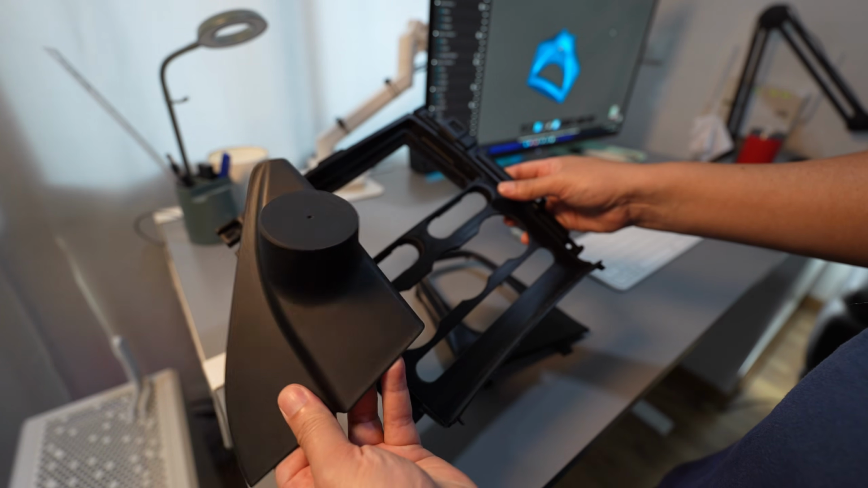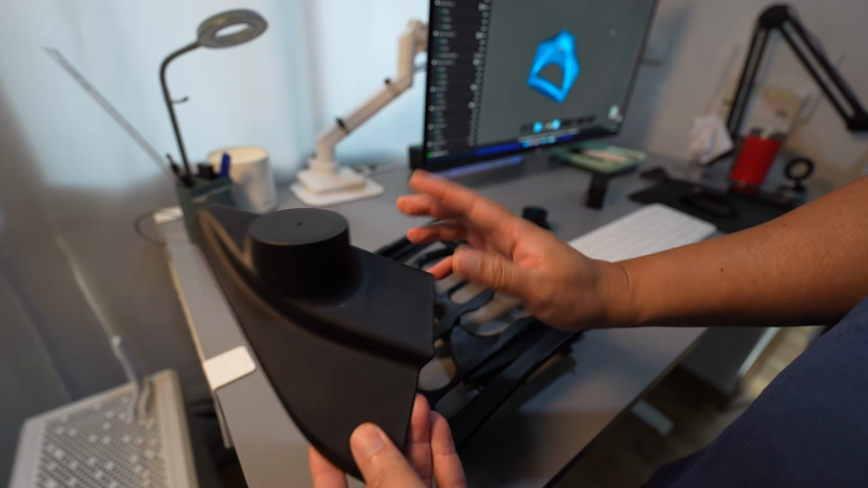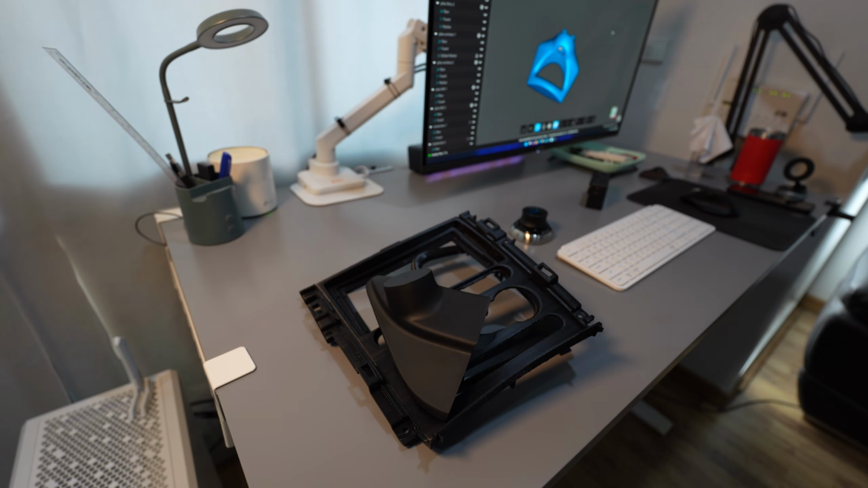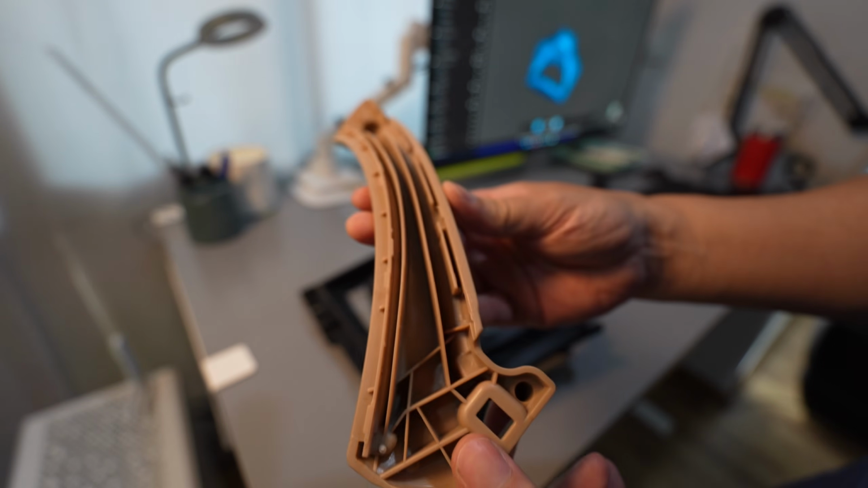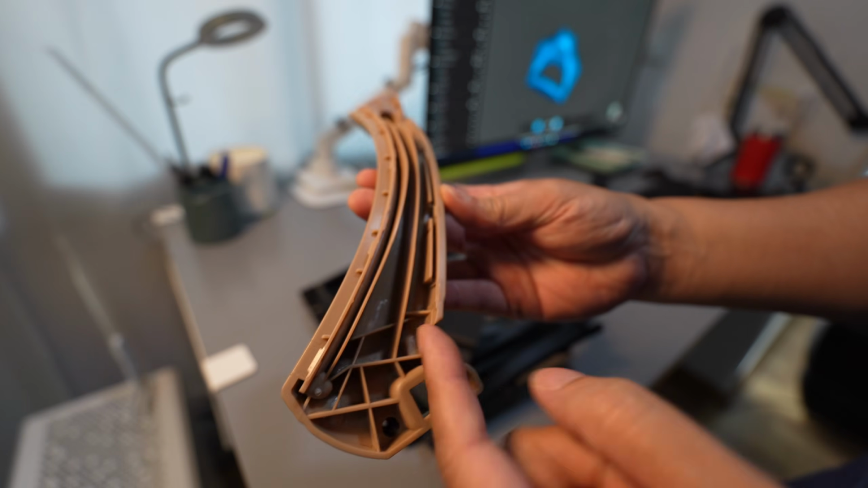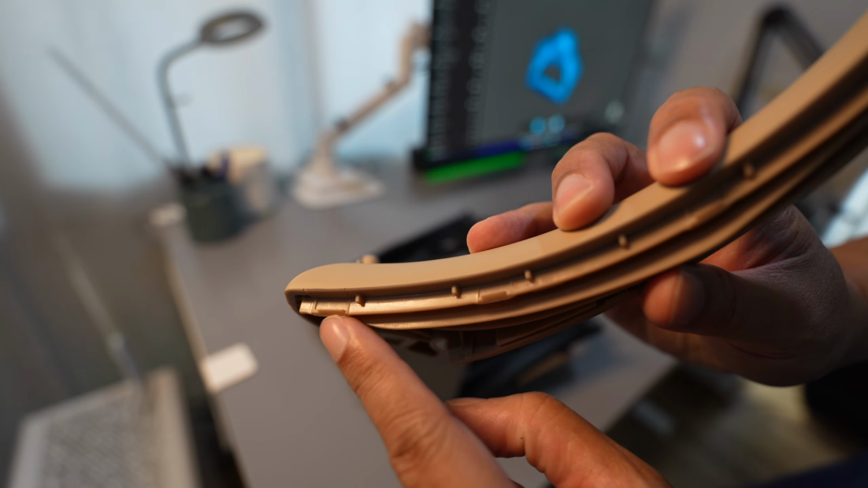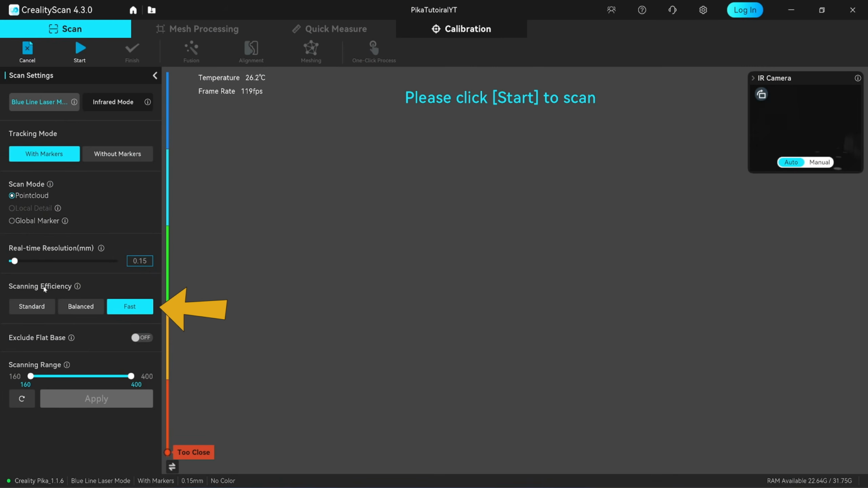For smaller trim like this, I set the resolution to 0.15 mm. It's compact and capturing won't take much time. For this door handle, I set the resolution to at least 0.15 mm. It has very small clips and 0.2 mm would be too wide to capture them properly. For scanning efficiency, I set it to fast since I'm working on a high performance PC.